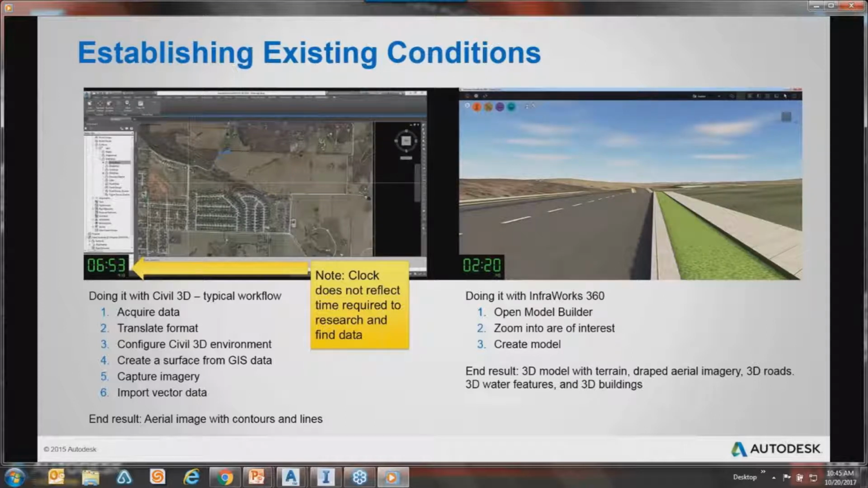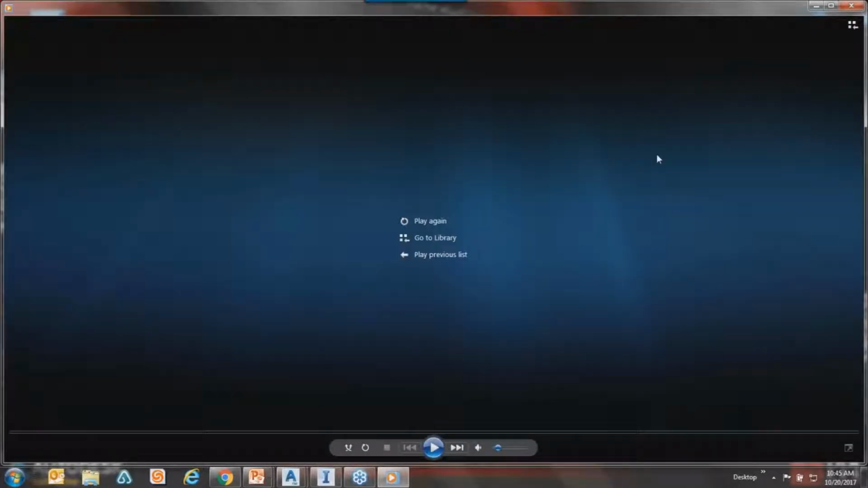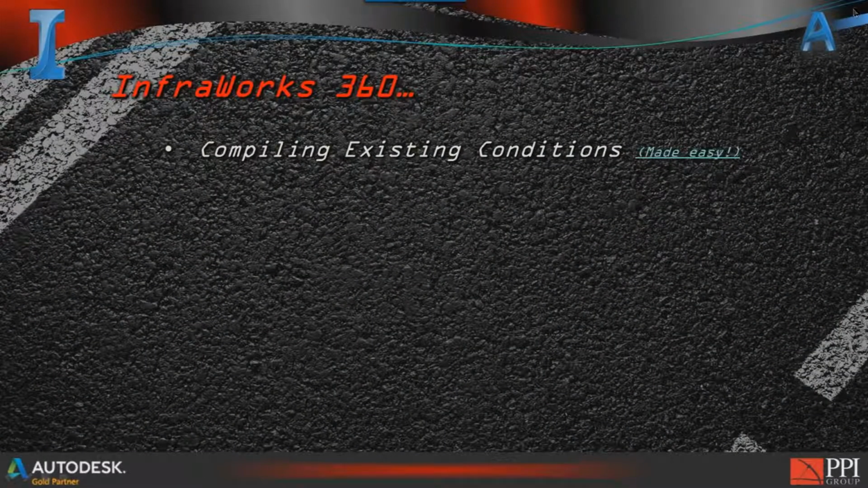So, head-to-head on that, it took a little over 2 minutes to complete that process in InfraWorks. And the other one was a little over 6 minutes, something of that nature. Realistically, it would have taken hours to compile that data in Civil 3D, or Map, I should say.